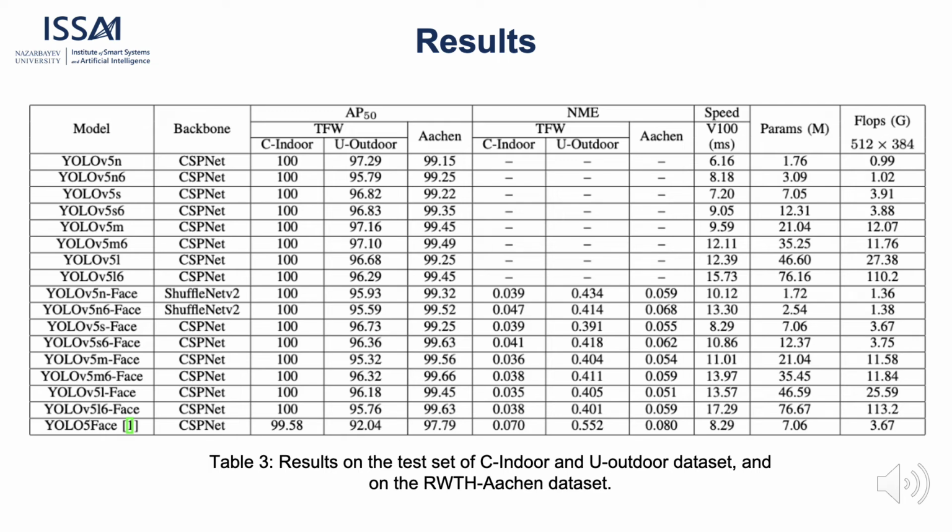The normalized mean error for the indoor and IHIN datasets are close because both datasets were acquired in controlled conditions and faces are large. However, the normalized mean error for the outdoor dataset is noticeably higher because the dataset is much more challenging than the indoor and IHIN datasets.